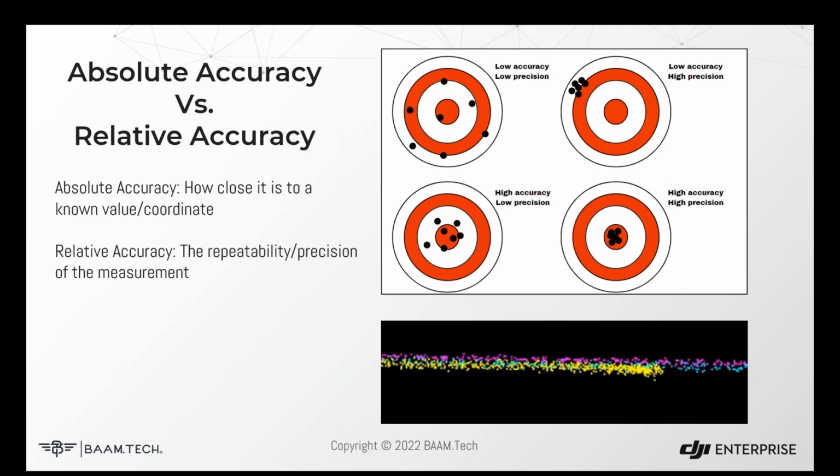But when we're talking about the precision of these equipment, we need to talk about the relative accuracy, which is really the repeatability of the measurement. And oftentimes we see this bullseye example here showing kind of precision and accuracy, but I think it's also helpful to think of it as relative accuracy and absolute accuracy.